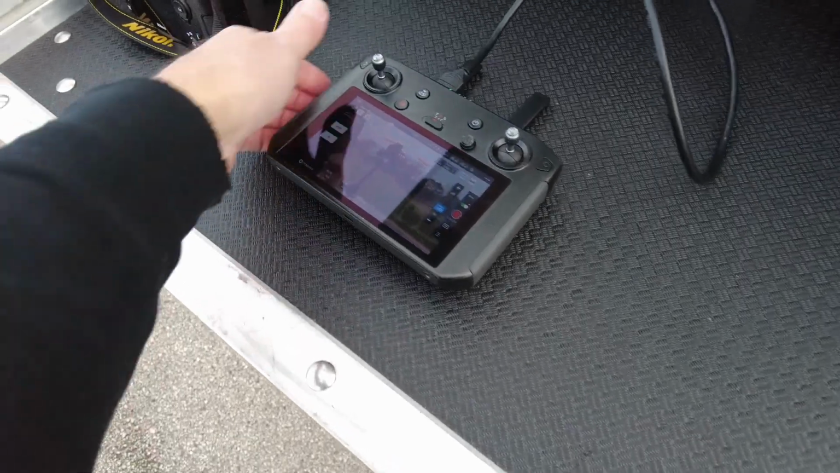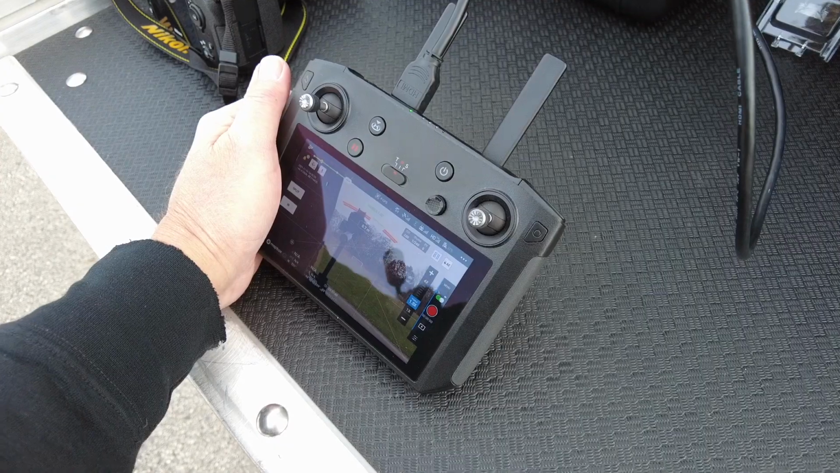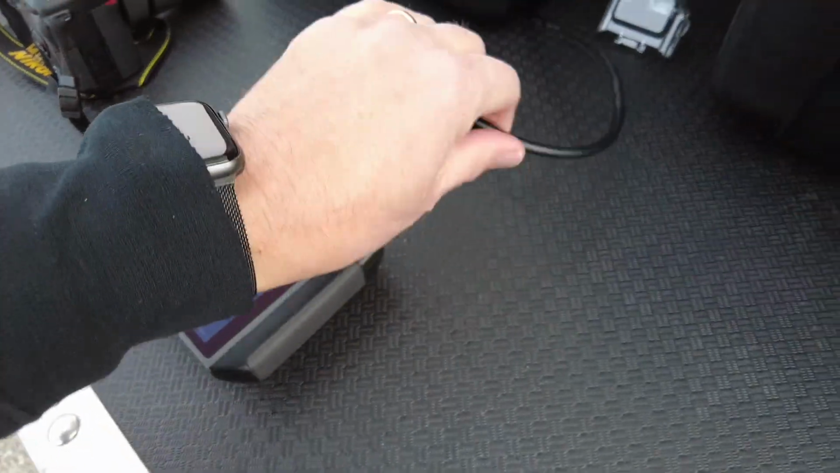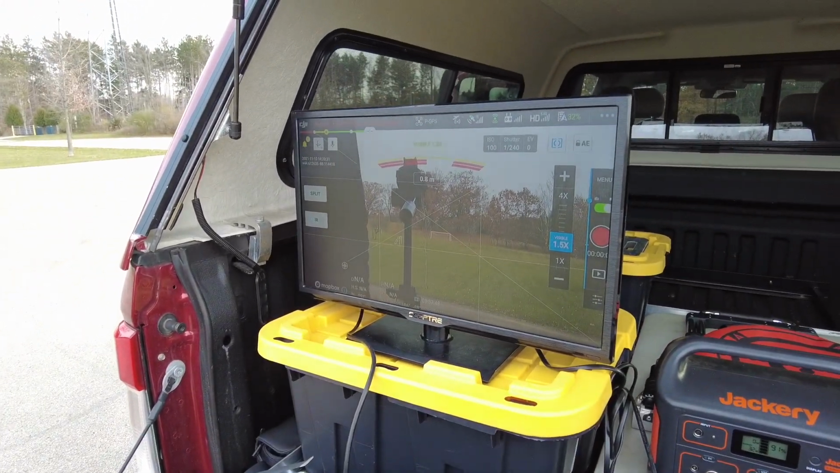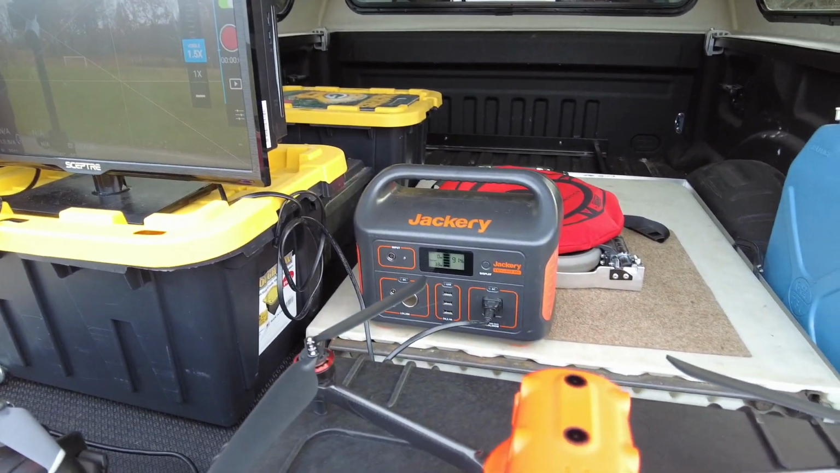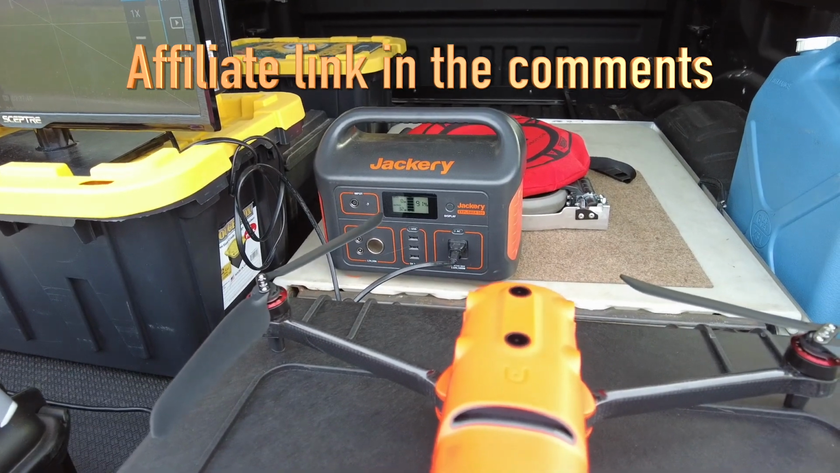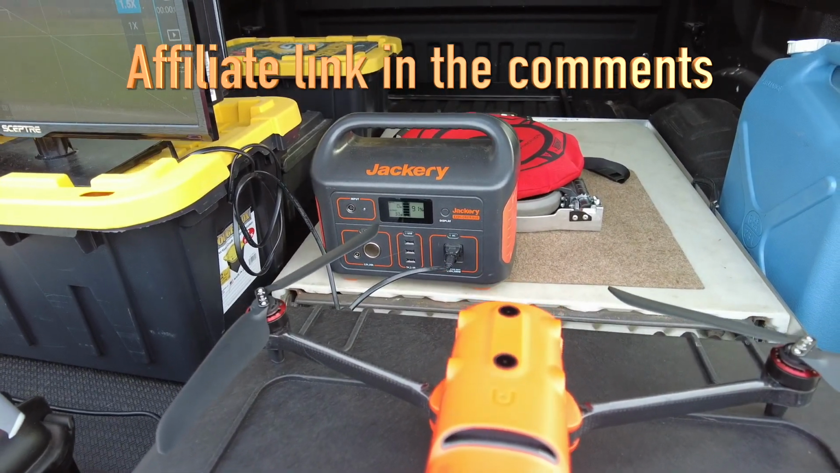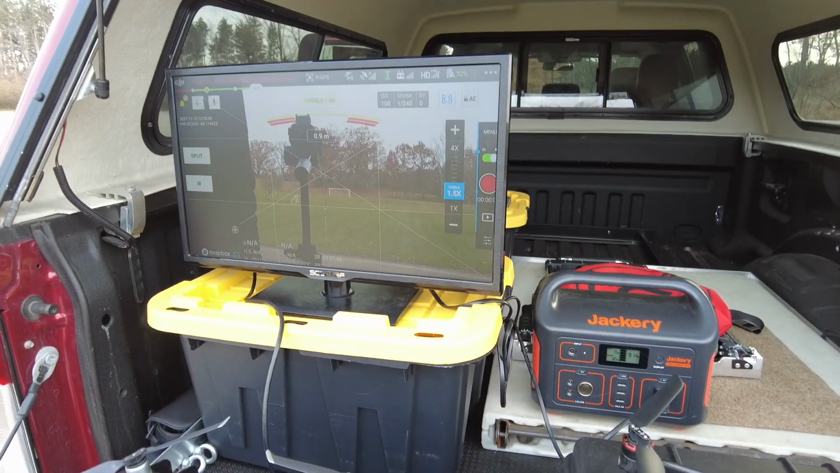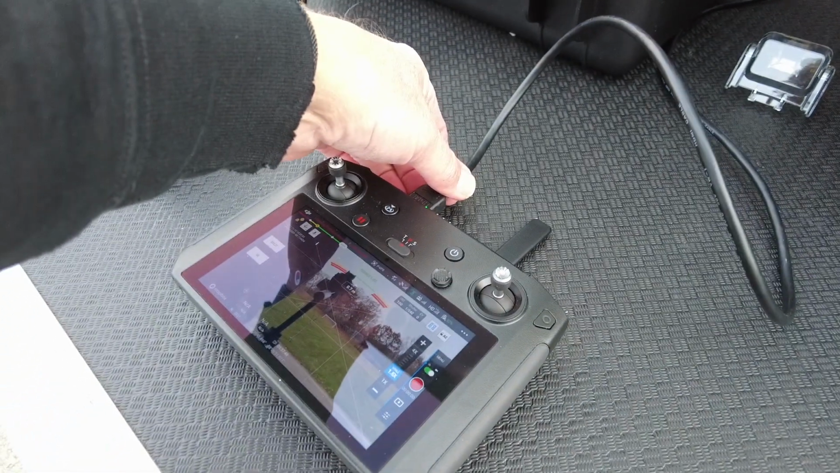Okay, one other thing I wanted to explain is how you could tether this to an external display. In this case, I have an HDMI cable plugged into the top of the DJI remote. That cable is plugged into this 24-inch TV, and that TV is being powered by a Jackery Explorer 500 power unit that has an AC adapter built in. I can run the television almost all day on that power unit. That's a 500-watt unit, so that makes for a nice option for a command post. However, you are tethered with the cable.